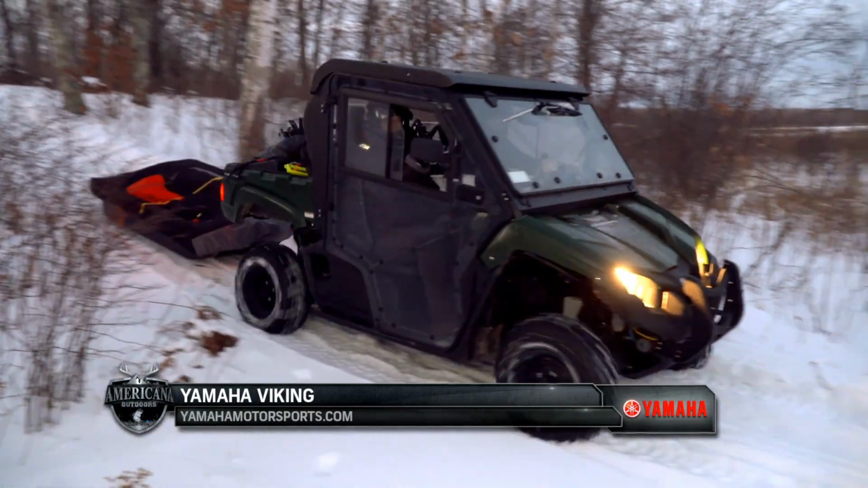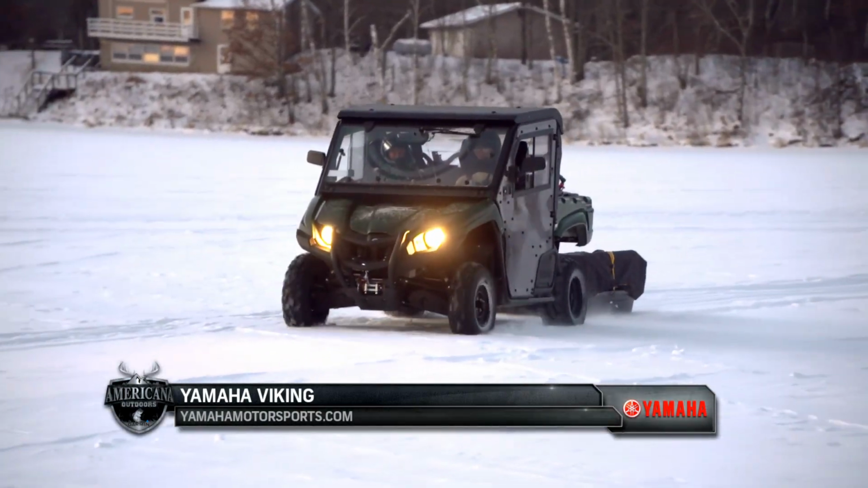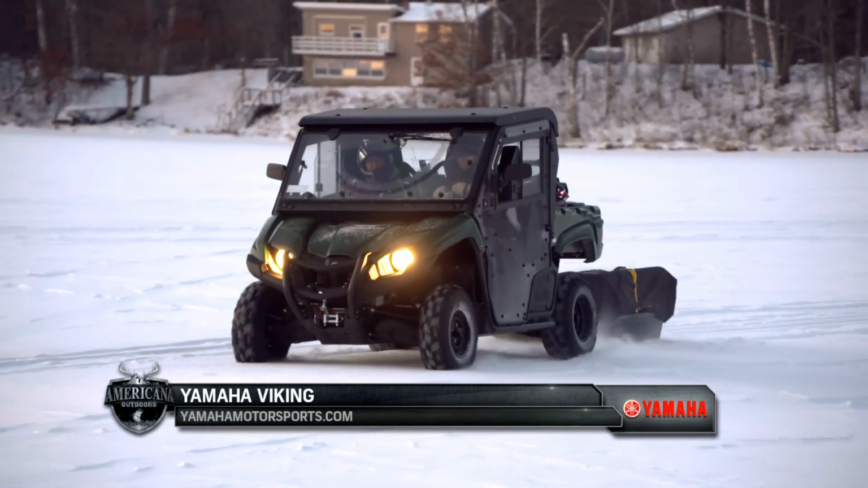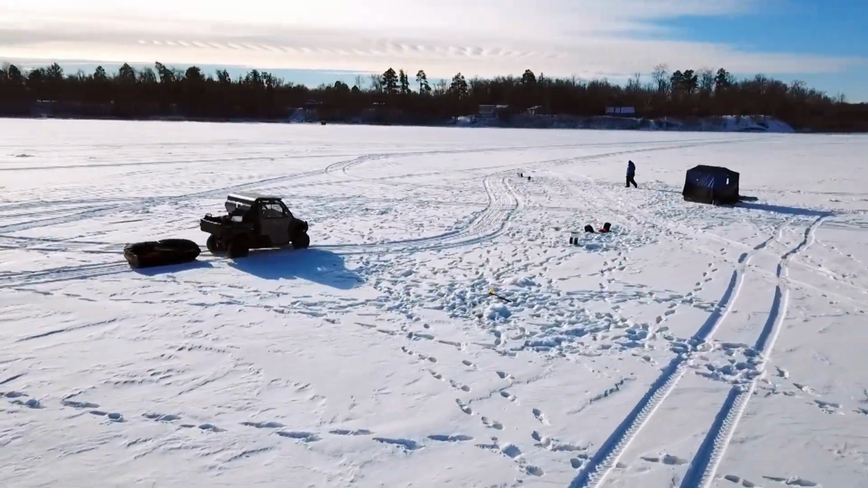You know, for on-ice transportation, I really like the Yamaha Viking. It's got room for 3. You can carry all your gear. You can tow up to 1,500 pounds. And I like the fact that it goes through some pretty heavy snow, so it's really an ultimate machine for this type of fishing.